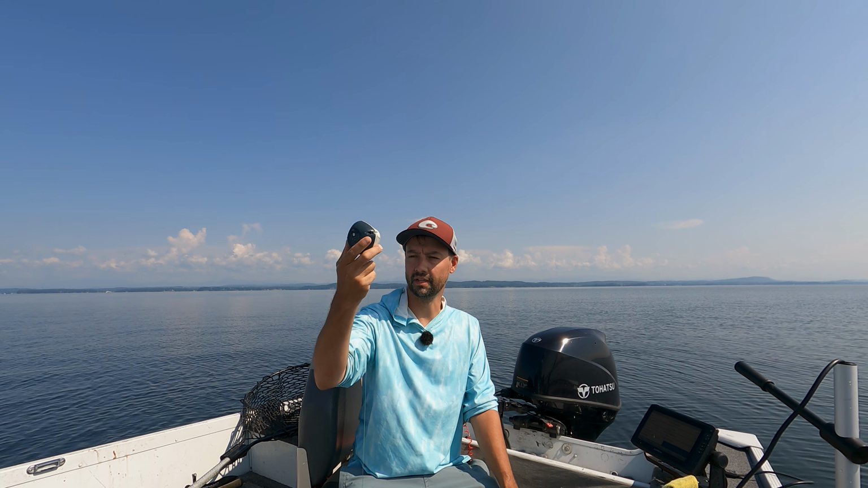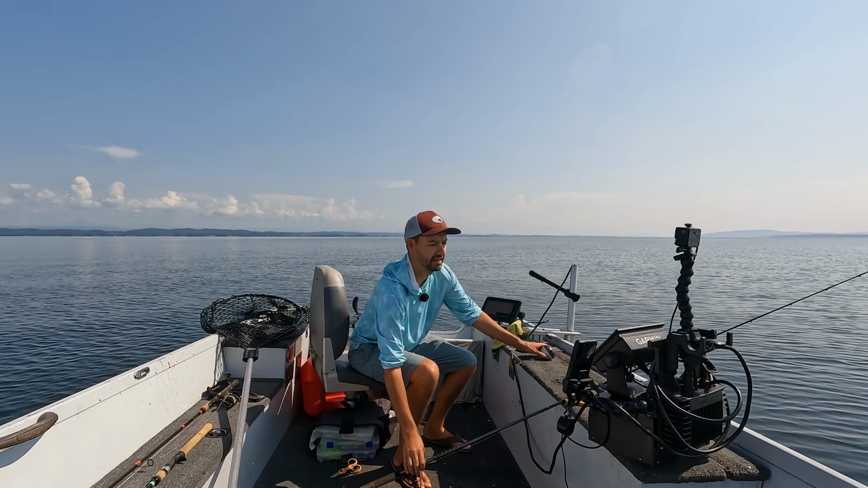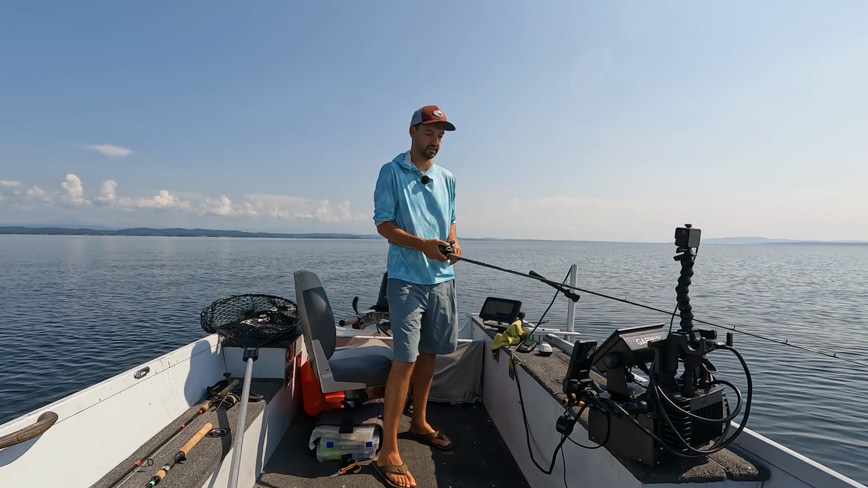100 something bucks, really easy. And all you have to do to turn it off is just blow off the water, and that dries the terminals, and then it will turn off. It just turns on by water. So many fish down there right now.